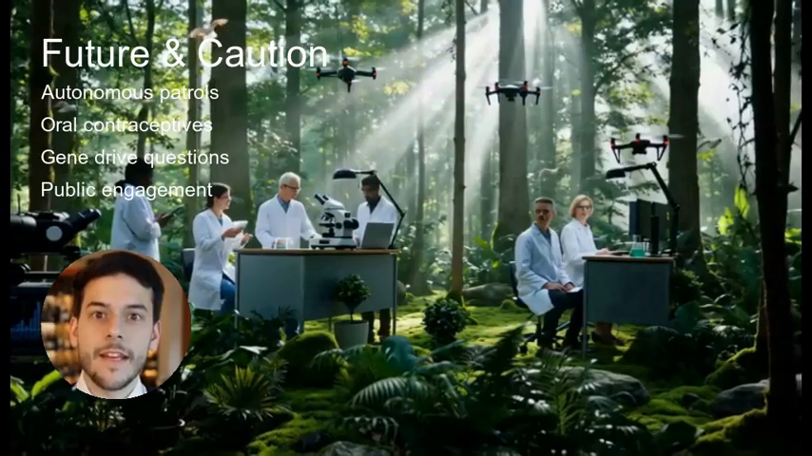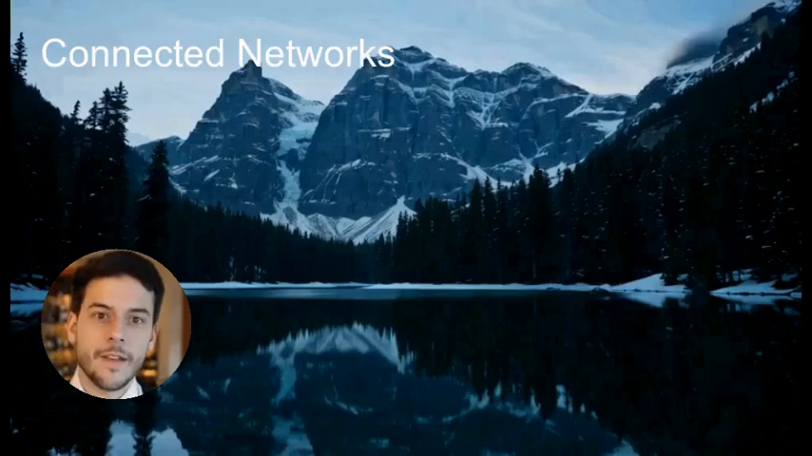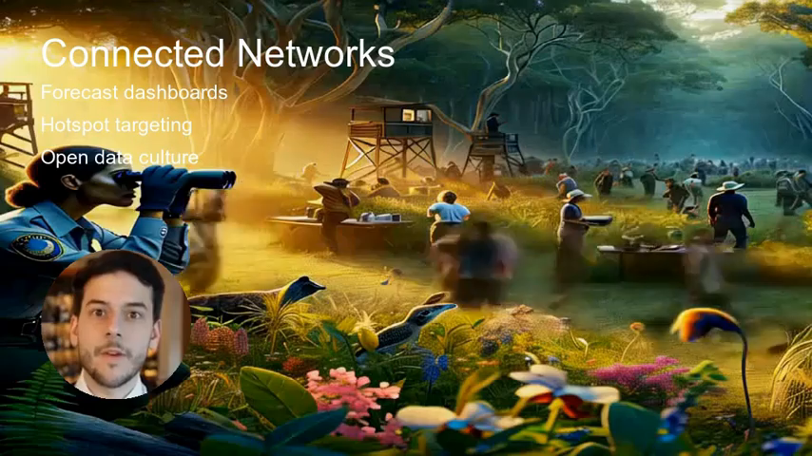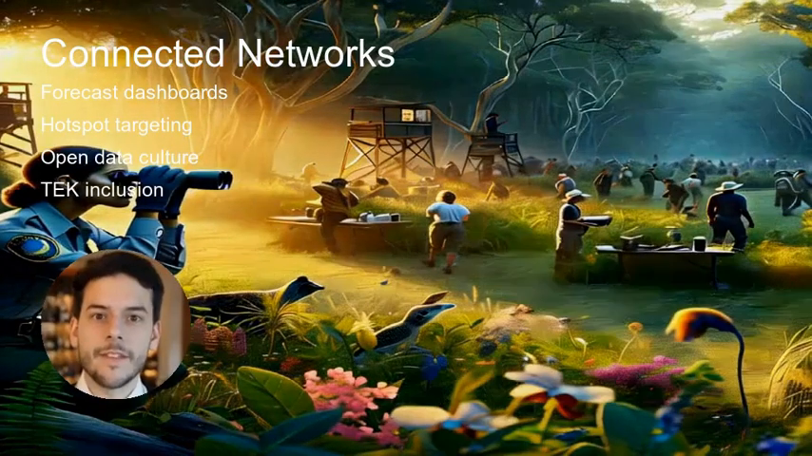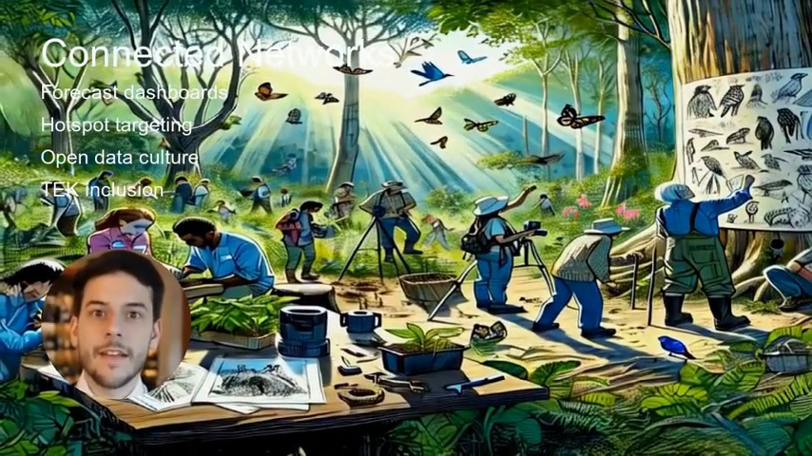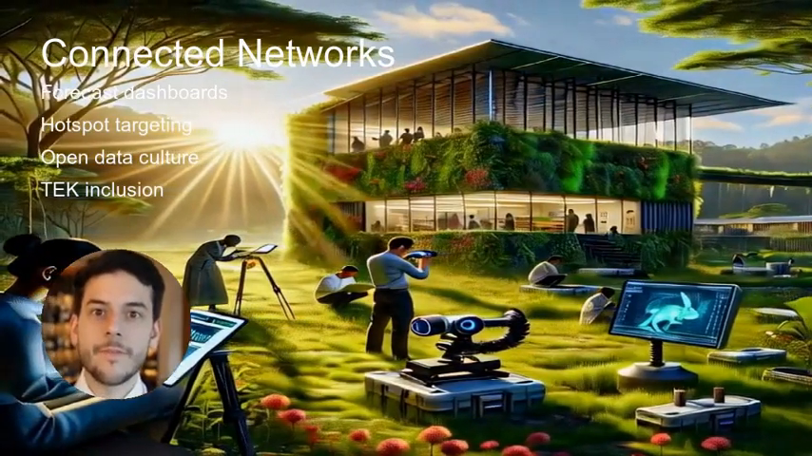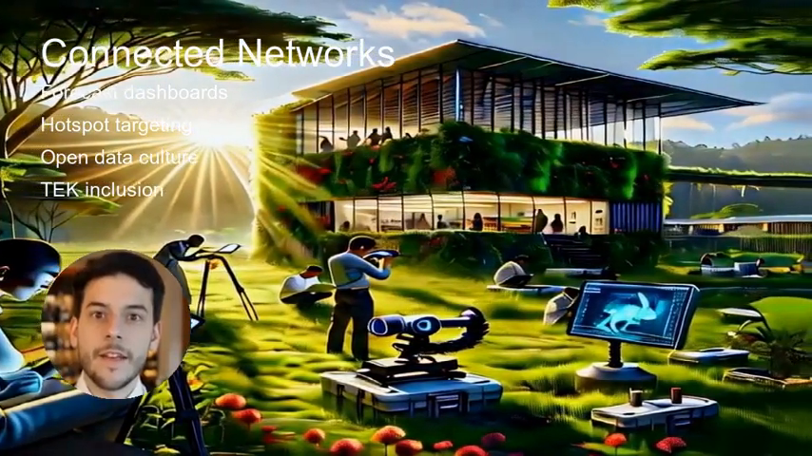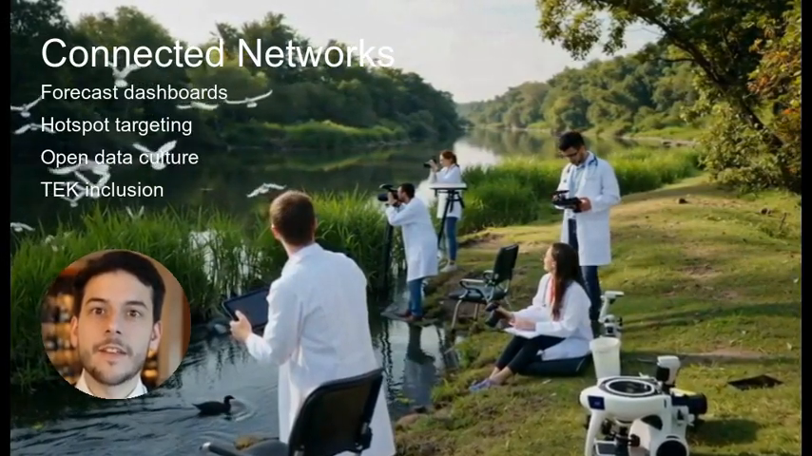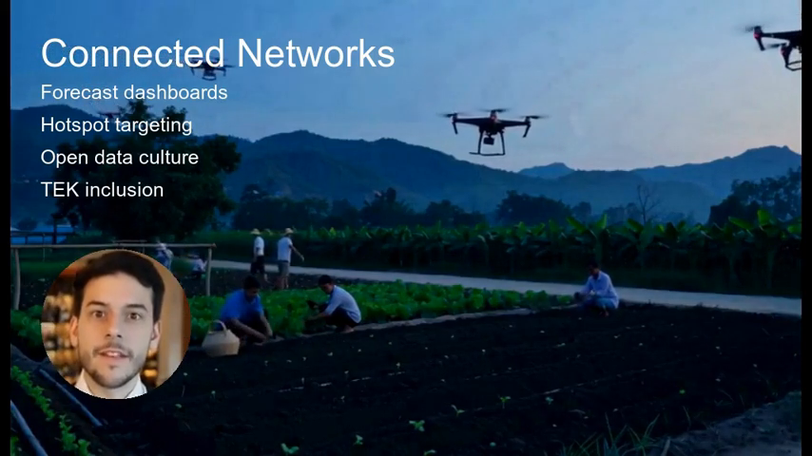What excites me most is the idea of connecting all these tools into networks. Imagine a dashboard where sensors, cameras, and citizen reports feed into a map, forecasting invasions weeks before they happen. Rangers could focus on hotspots, while communities take preventative measures. With global collaboration, open data, and respect for local customs, we can stay one step ahead of invaders rather than playing catch-up. Hope comes from that blend of technology and human care. Let's keep pushing for solutions that protect wildlife with compassion and creativity. Incorporating traditional ecological knowledge will make those systems even more resilient.